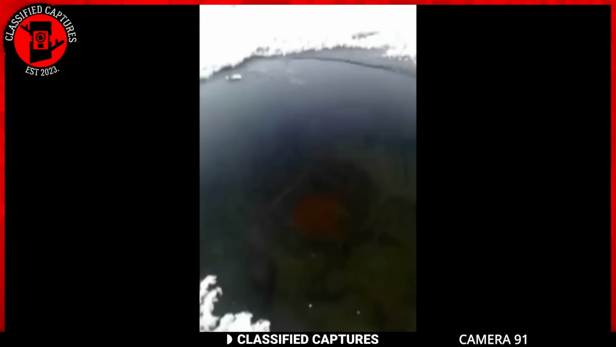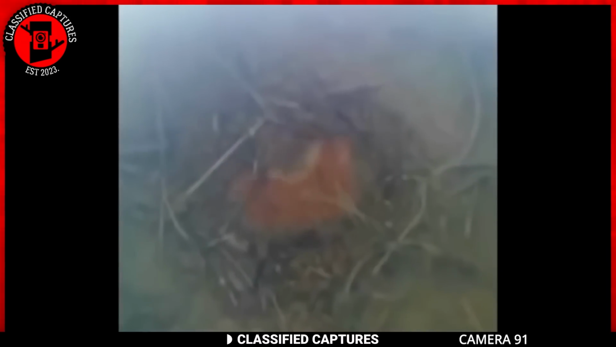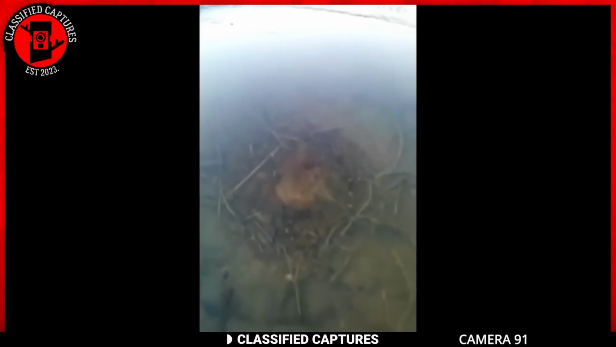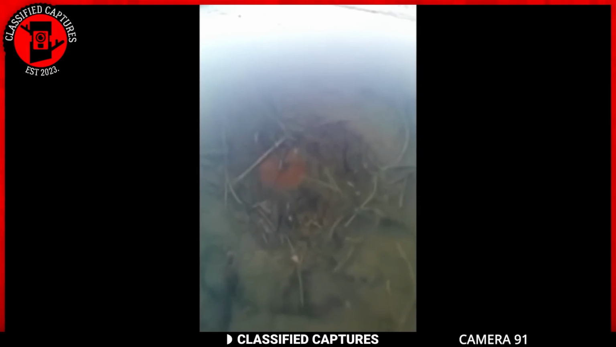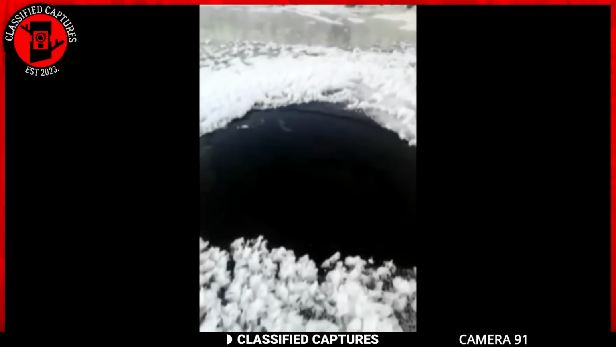Some suggested that it could be a natural process, proposing that the red color might be attributed to mineral deposits, possibly iron. Others proposed more fantastical explanations, such as the idea of lava breaching from below, causing a slow pulsating effect that melted the ice in the pond. But that doesn't explain those tentacle-looking things in the water.